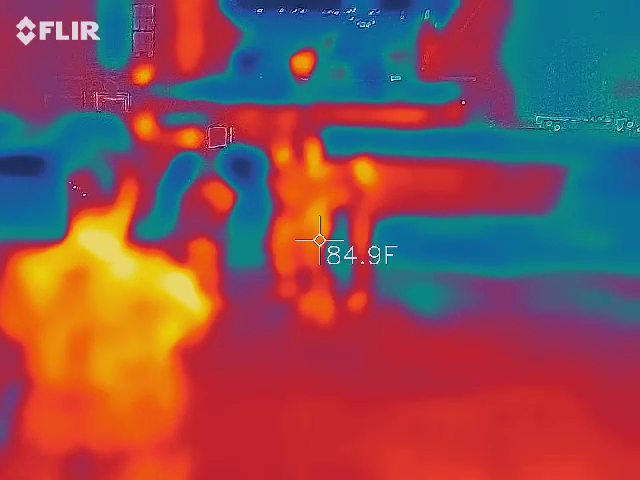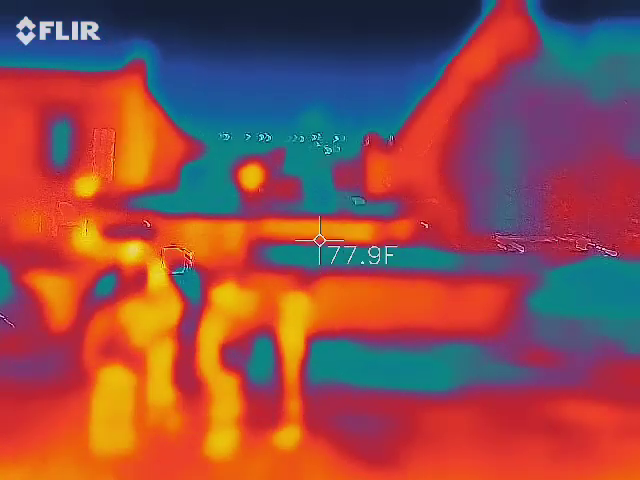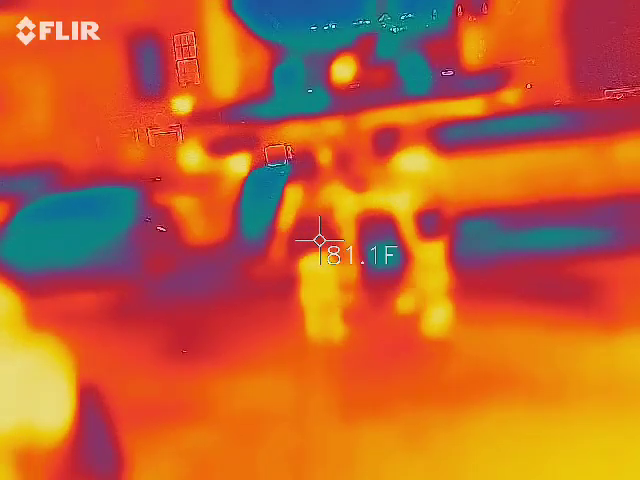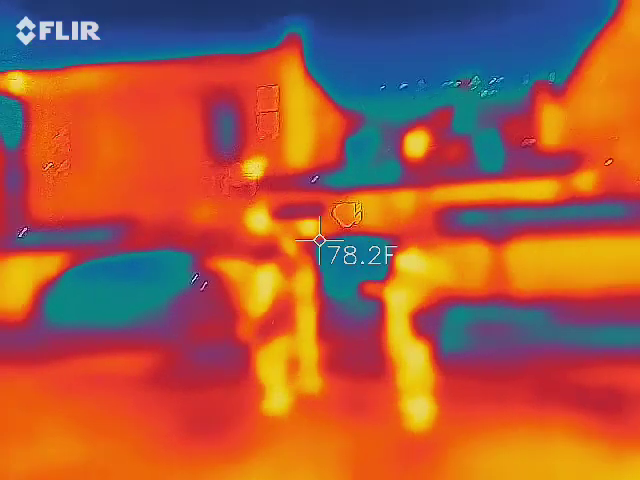There's another flickering light over there. I'm not seeing the other flickering light. The floodlight. Oh, that's the one I was talking about earlier. Oh, okay. I thought you meant the street light that was flickering. No, it's the floodlight. My bad.